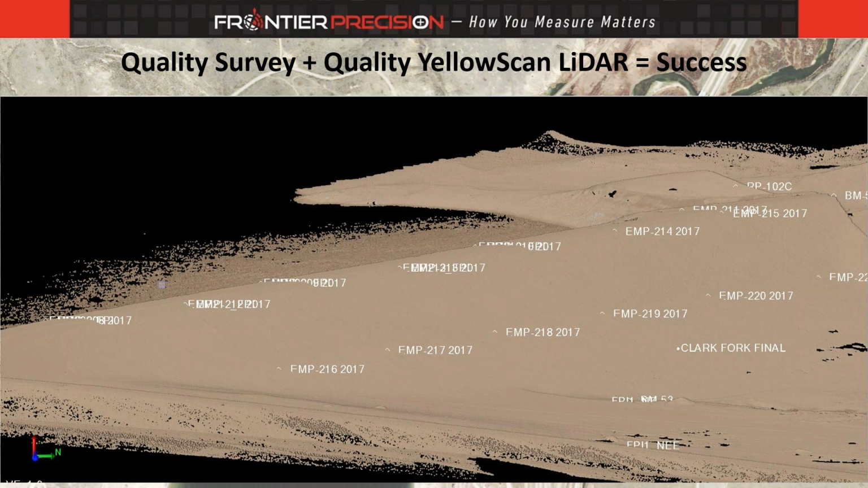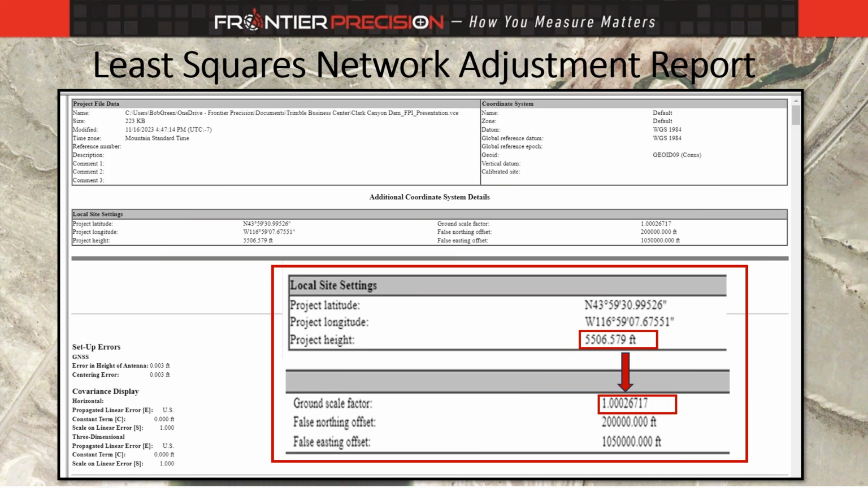So next slide. And we will, on our next session as well, look at the classified ground data relative to photogrammetry.